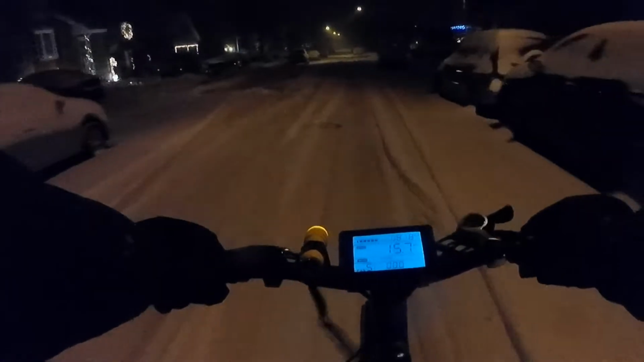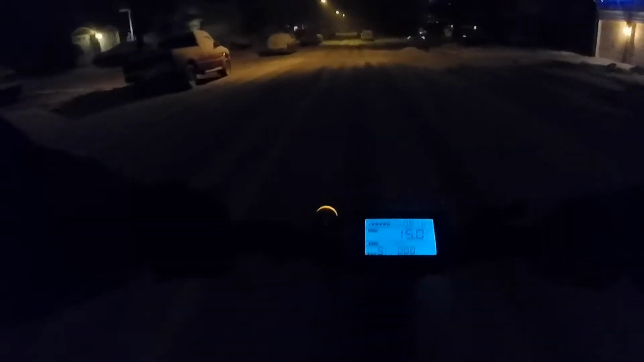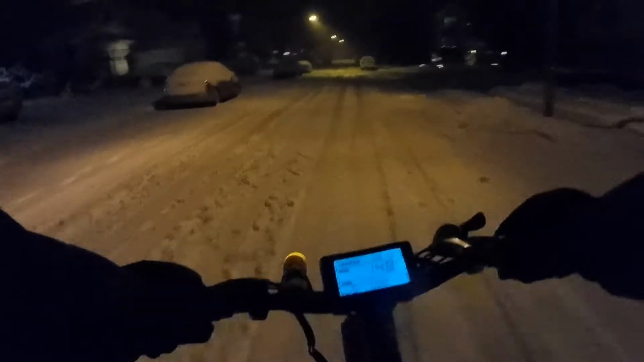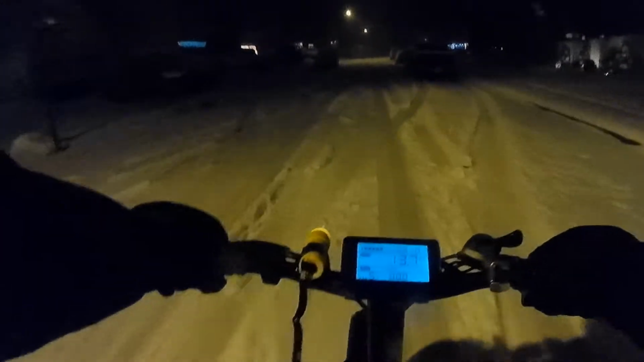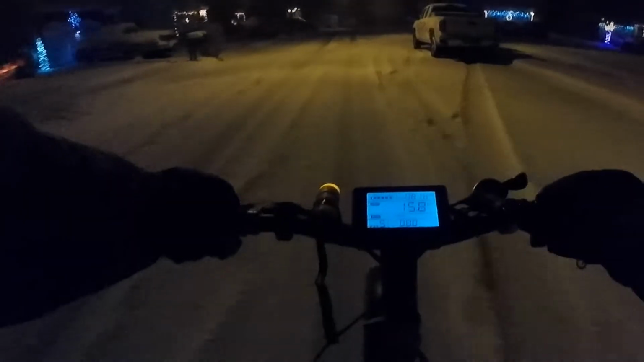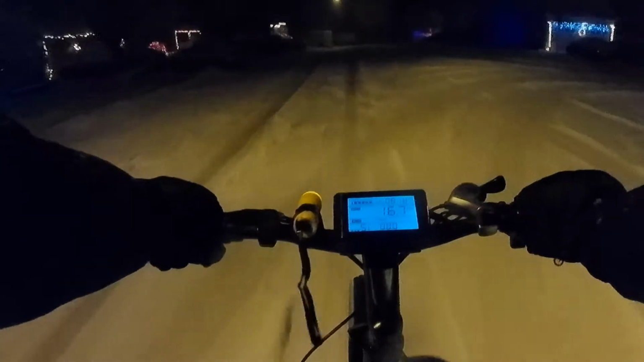This is my first time really riding it in some serious snow. The other day it was flurrying, but it was nothing like this. Hope it's not too dark. Hoping it shows up, but I just figured I had to go for it anyway. It's handling it pretty fine.